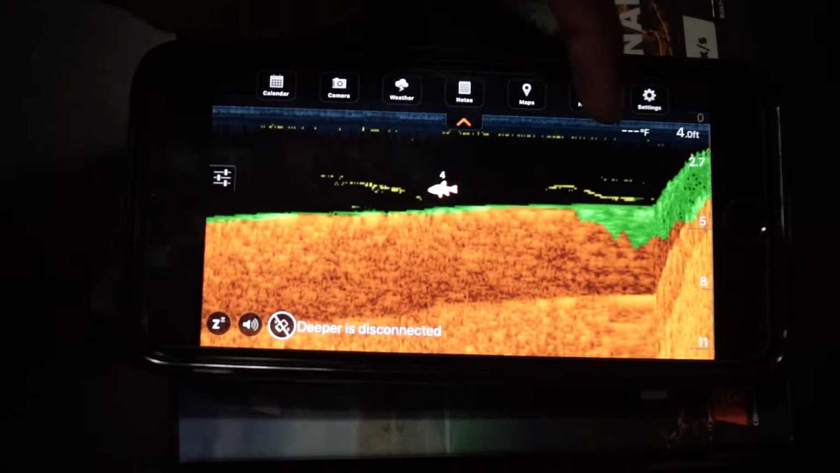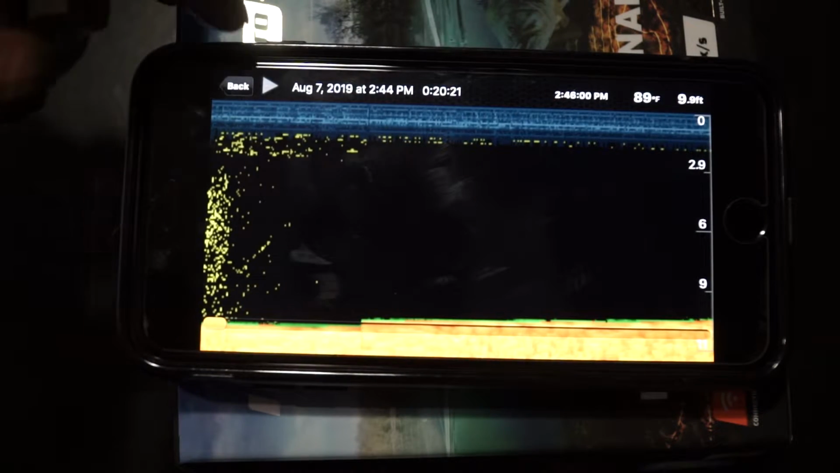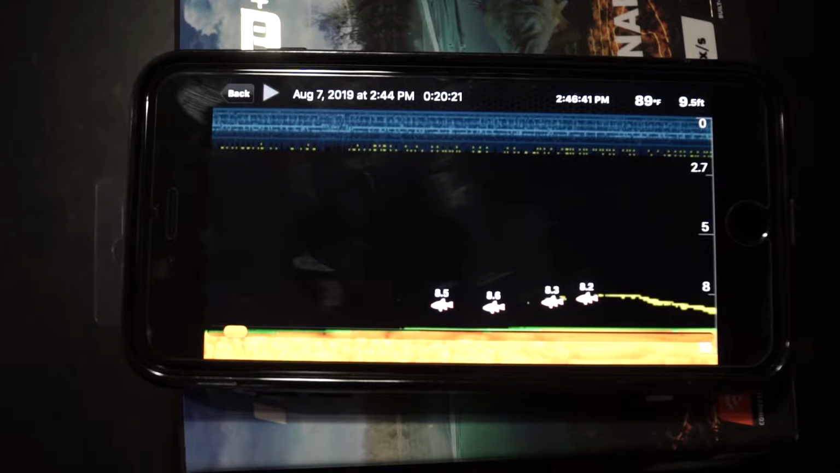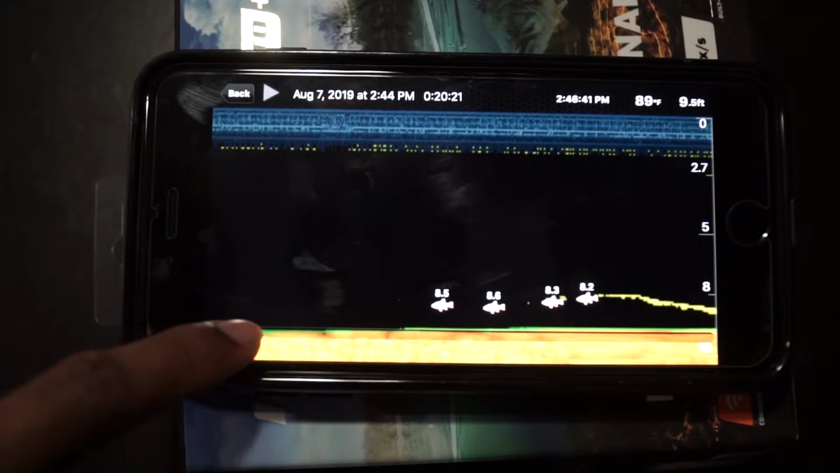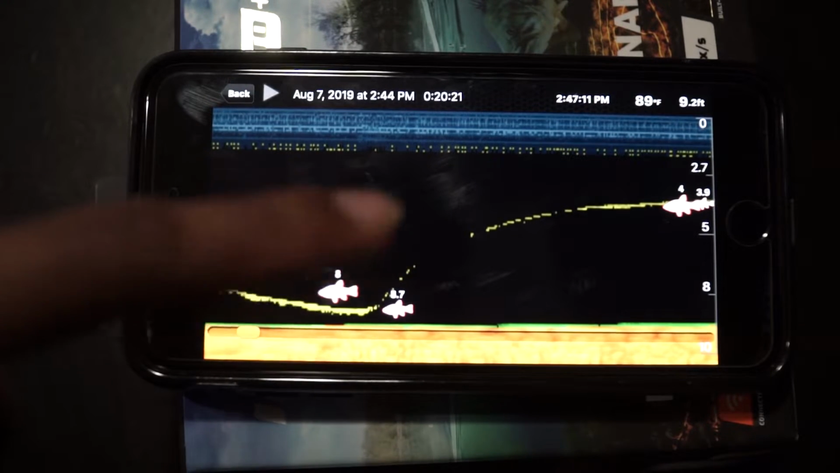We're gonna go to history, and we're gonna take a look at what I recorded just now when I was out. Okay, so as you can see right here, these are the first couple fish that I marked. I was in 9.5 feet and I marked 4 fish sitting in about 8.5 feet of water. So there's 4 fish right there. Those are the first 4 fish that I marked with the Deeper. And then as we go down, we marked a fish in 8 feet, 8.7. There's a couple more over there in 4.